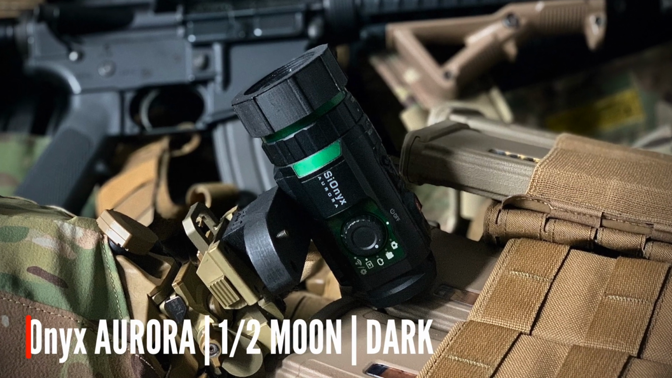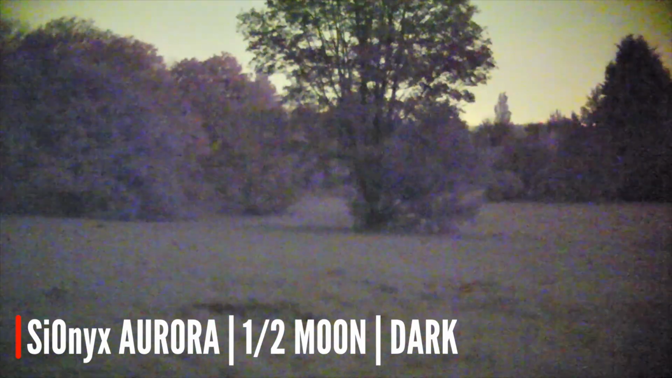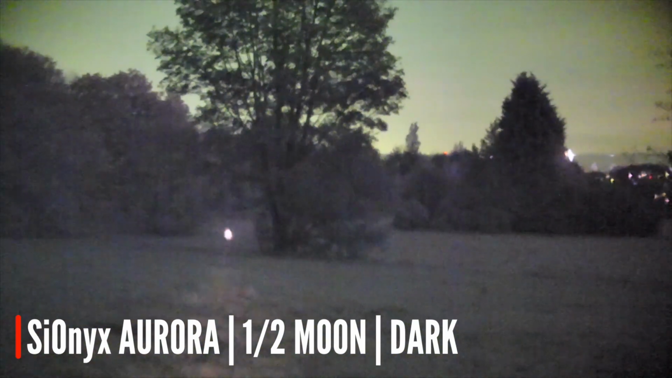Right now it's properly dark, about half moon, it's a bit more ambient light, but still very dark. The SiOnyx Aurora at this point is really starting to struggle. You can see the graininess in the picture, and it's quite hard to resolve detail. This is where the SiOnyx really starts struggling, when it's properly dark. However, it does a really good job for the price, using a laser.